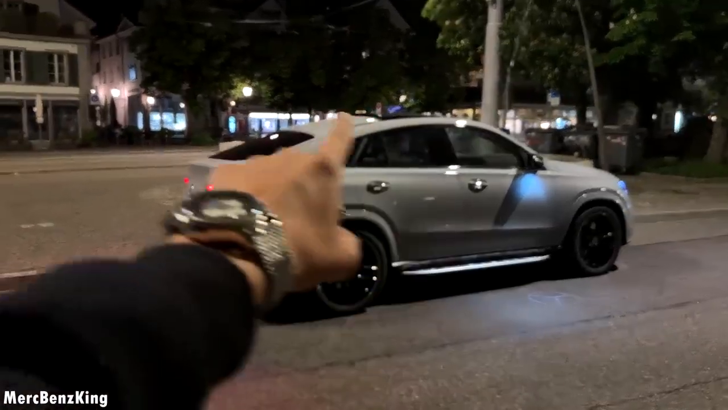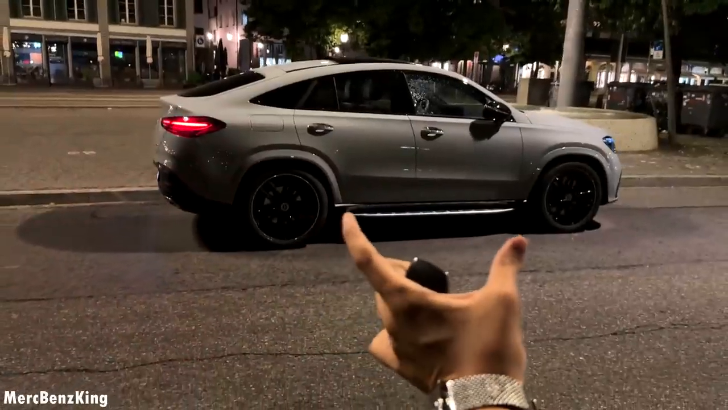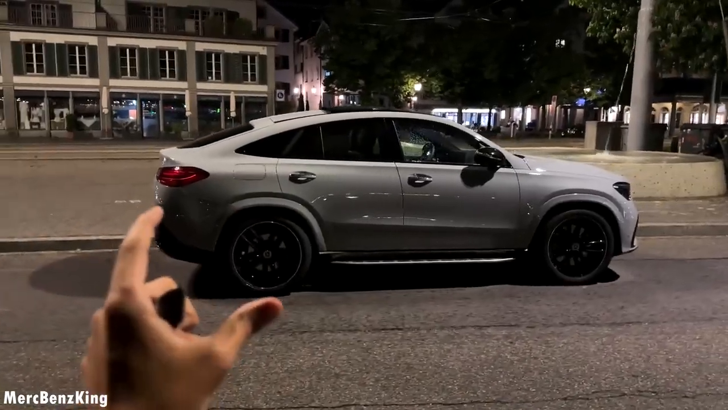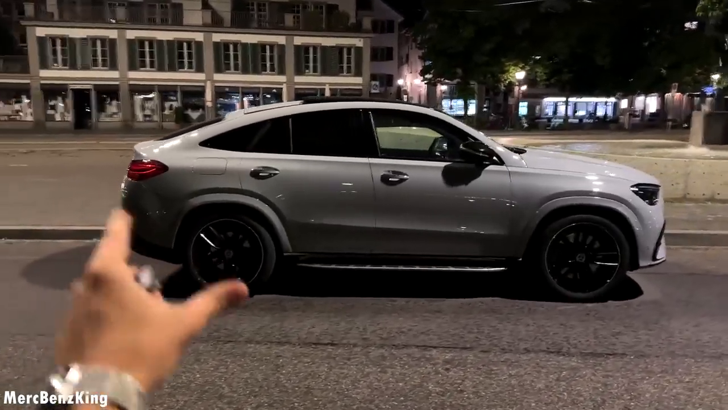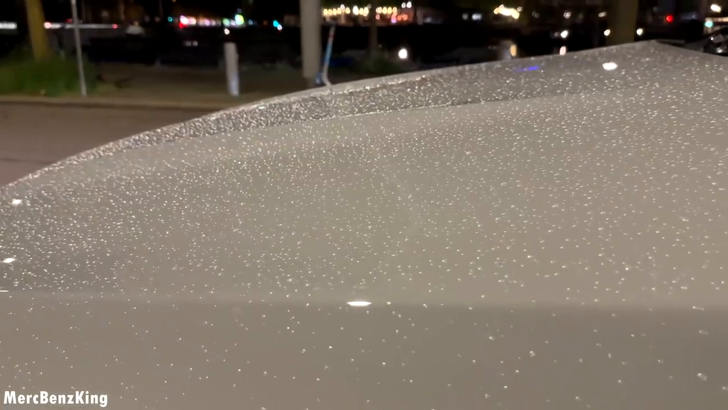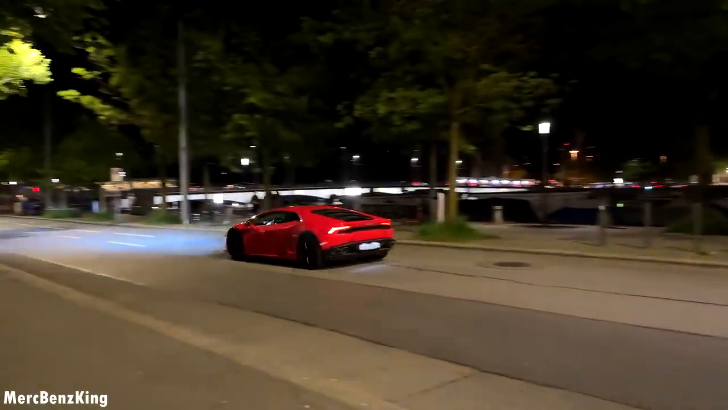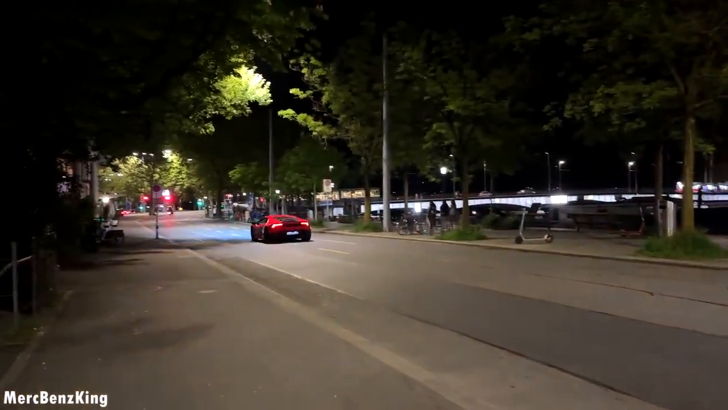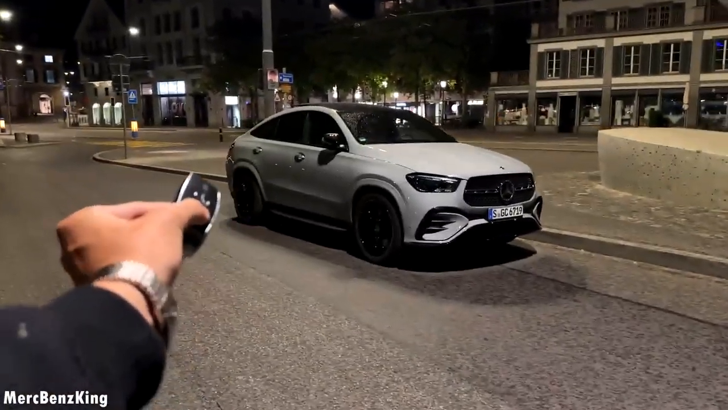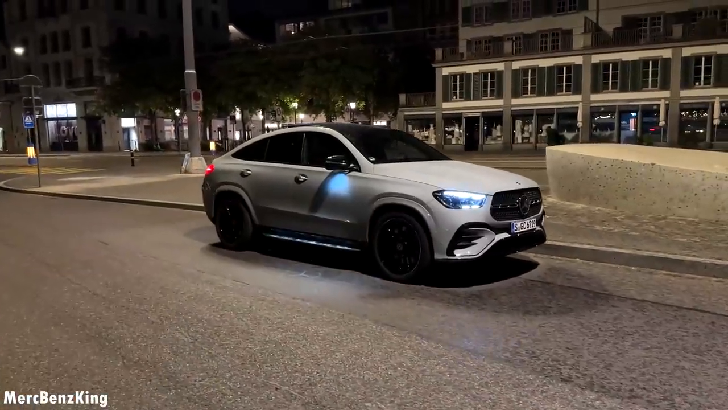This being the coupe means it is 6 centimeters shorter in wheelbase compared to the SUV. And I find this a very beautiful driving GLE. As you can notice, we are currently in Zurich, and I will show you the full driving characteristics in night. And now it is raining, but let me press the button again for the electronics to work, where we notice the new headlights in action.